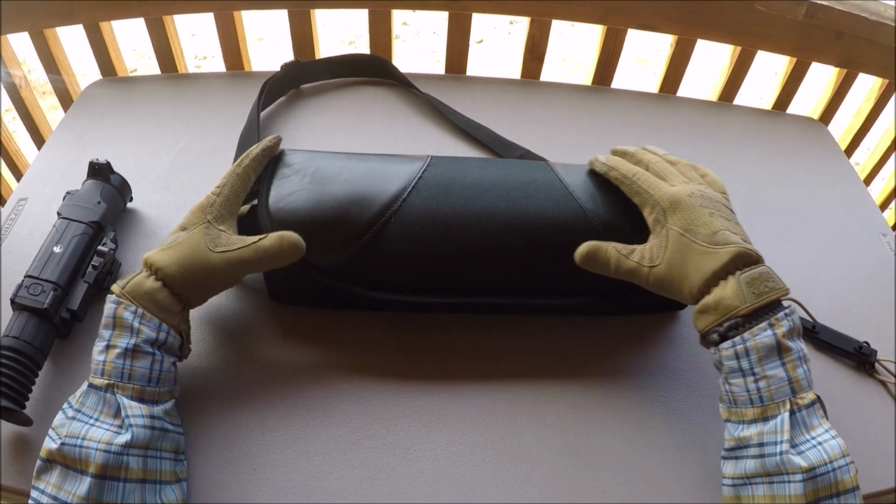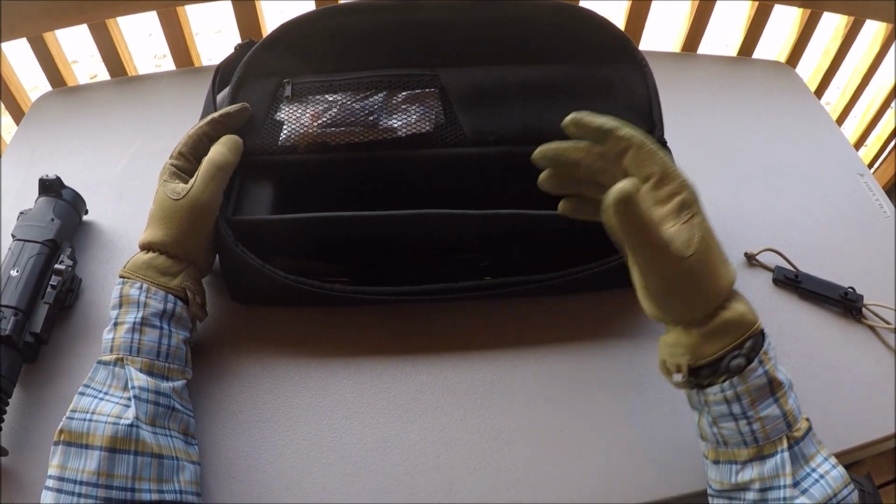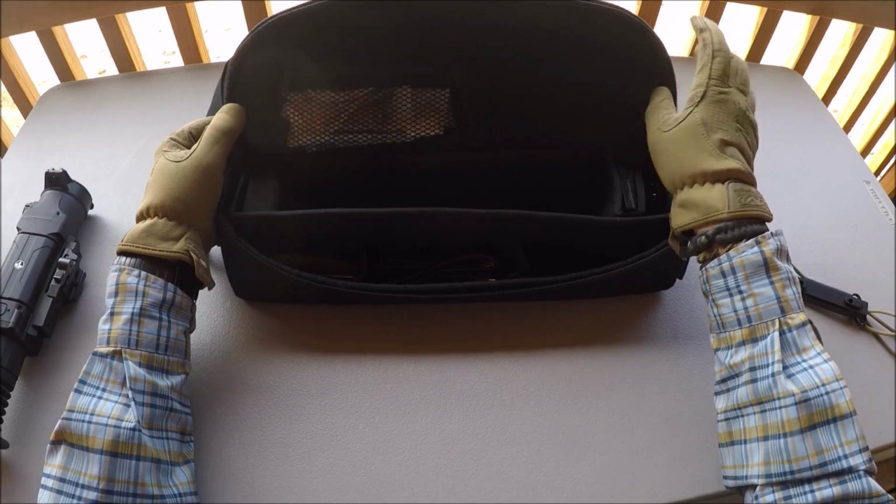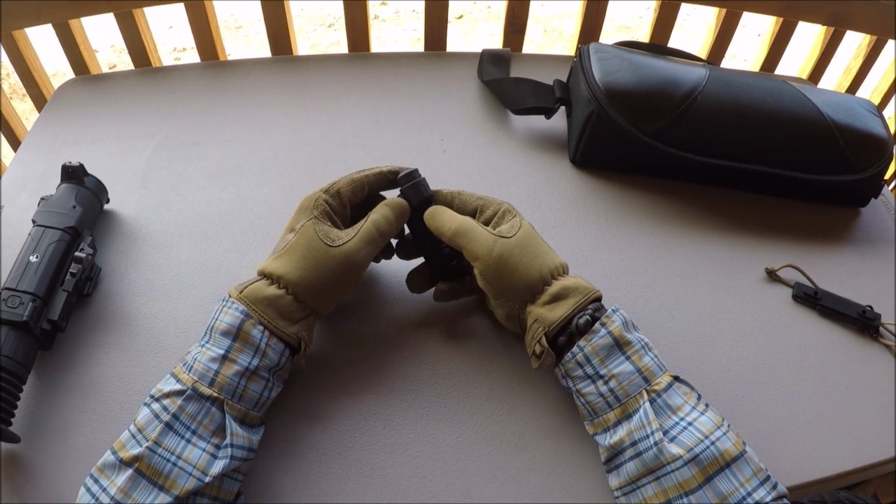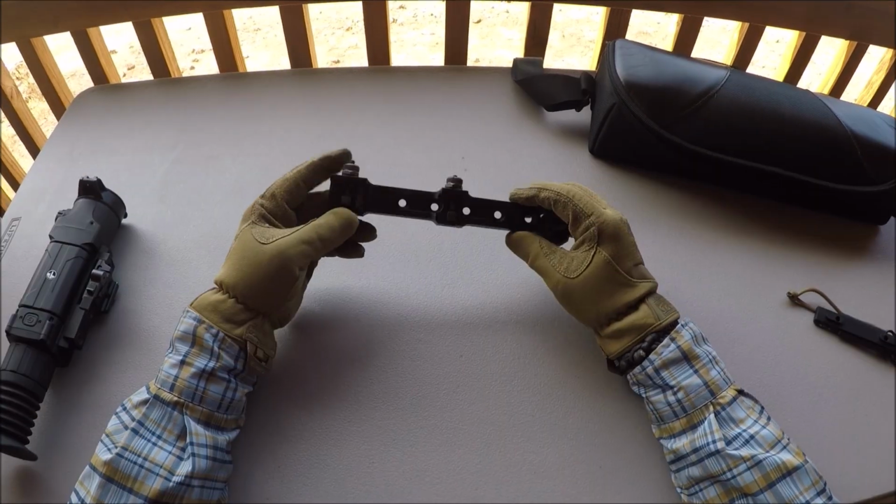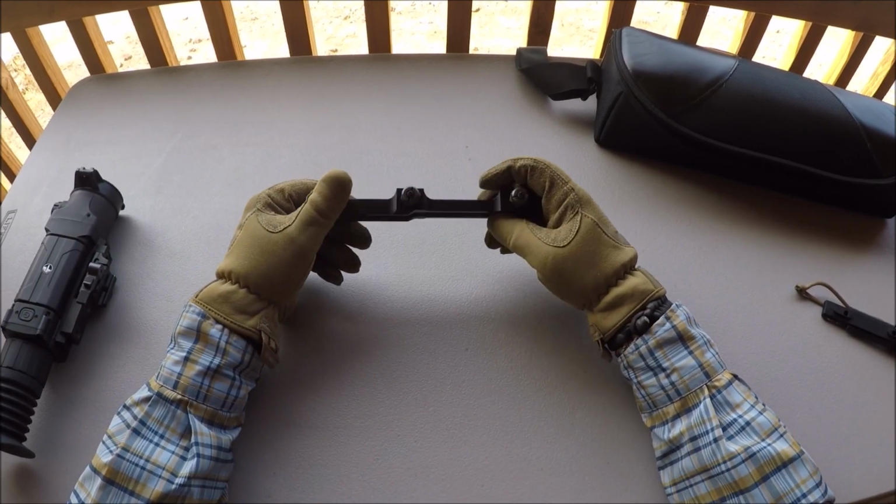It came with this padded case from Pulsar, and it does a pretty good job of holding the device and the charger and all the other stuff that came with it. I was a little skeptical of using it because it's not heavily padded, but it actually does the job pretty good. This particular model comes with this remote, and the remote does some basic functions on it. To be honest with you, I don't see why I would use this thing, but it is there. This is the standard mount that comes with the Trail, with the XQ38. As you can see, it's not the highest quality.